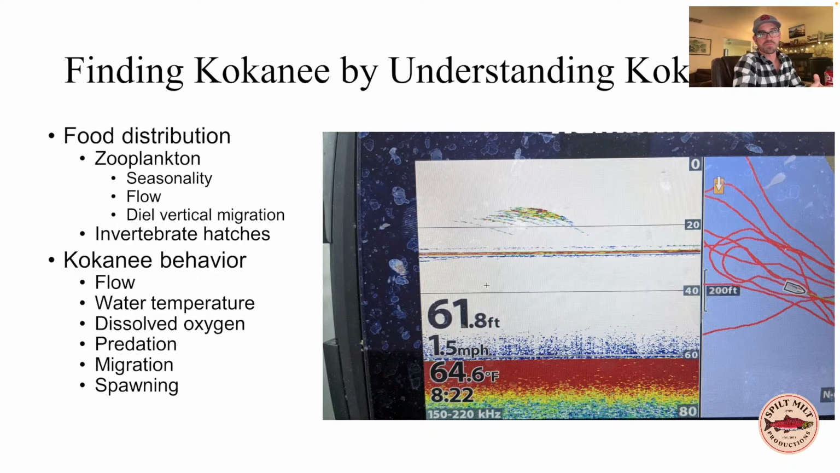Of course, the most major influence to them is going to be their food, which is primarily zooplankton, which is impacted by seasonality, current, flow, and then this daily vertical migration, this diel vertical migration, which is something I'm going to really hammer home today.